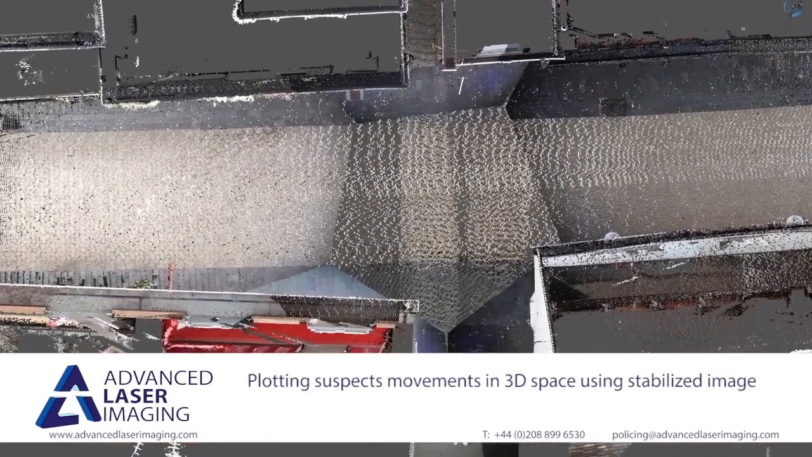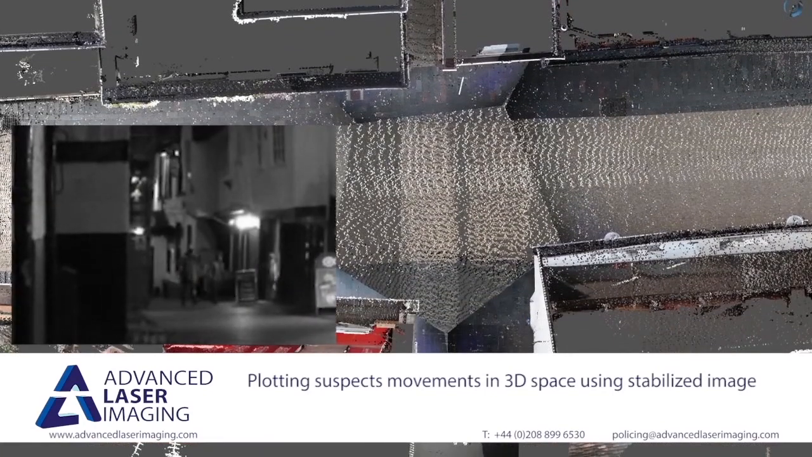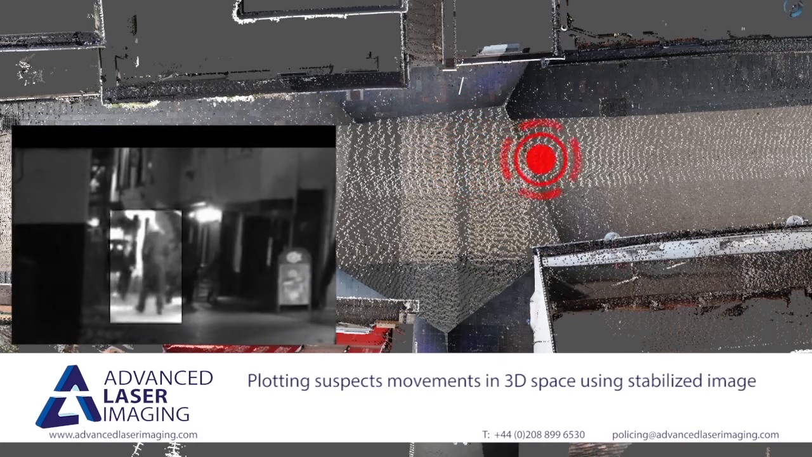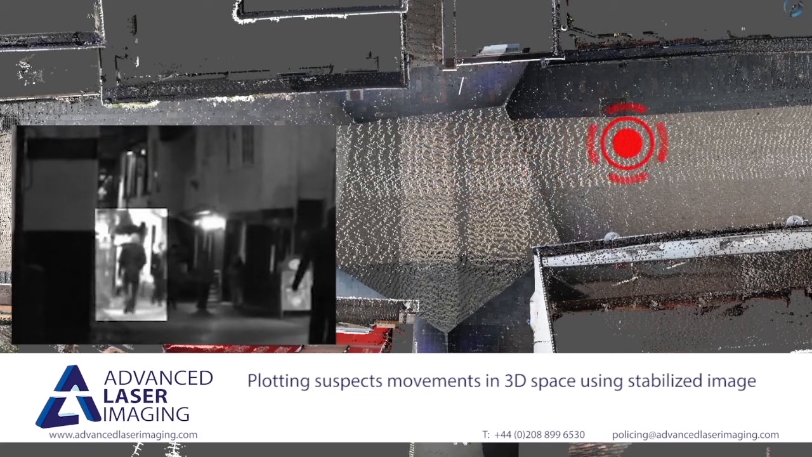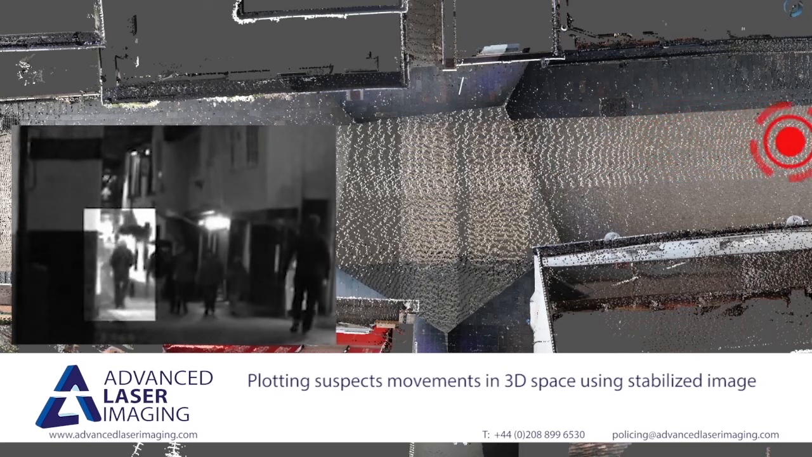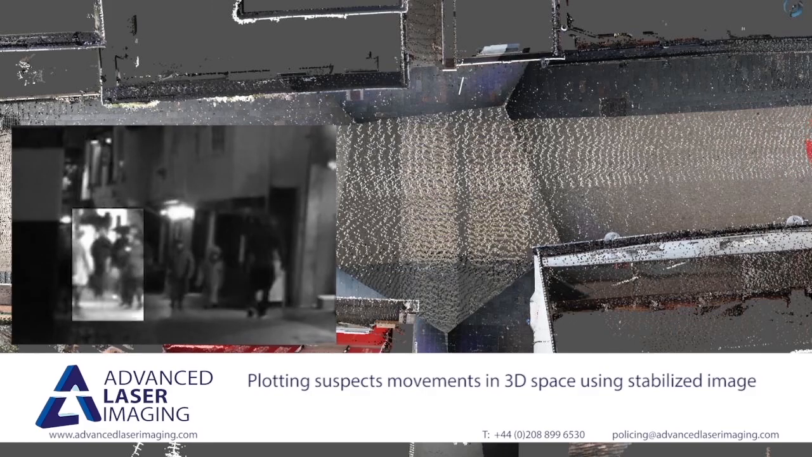With our video footage calibrated to our scene, we can accurately track the suspect's position and precisely demonstrate his actual movements. This not only provides valid evidence for the case, but also a captivating method of presentation to a judge or jury. So if you have CCTV evidence, contact us to maximise its benefit to your case.